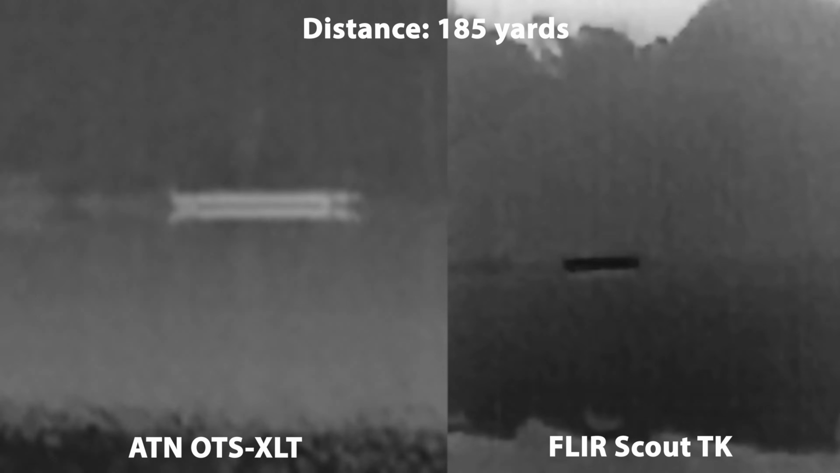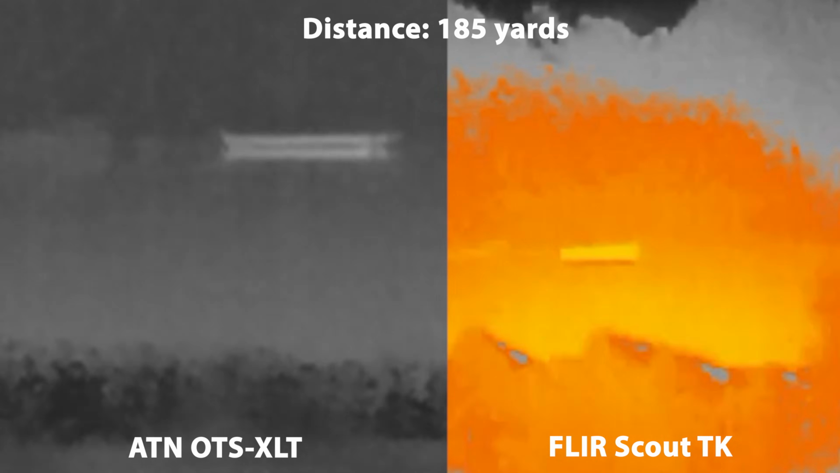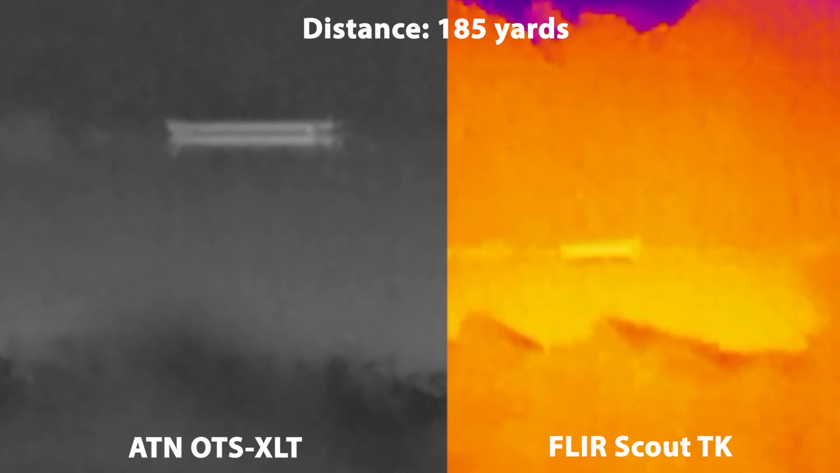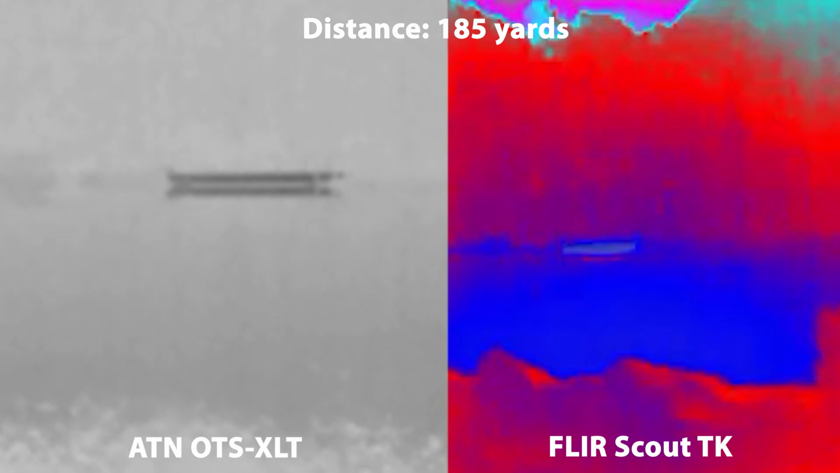Depending on your application, I will show you something that's a little bit further away on both units. Here at 185 yards, you can see a water pipe much more clearly on the ATN side, but you still, again, can see a heat signature is there on the FLIR.